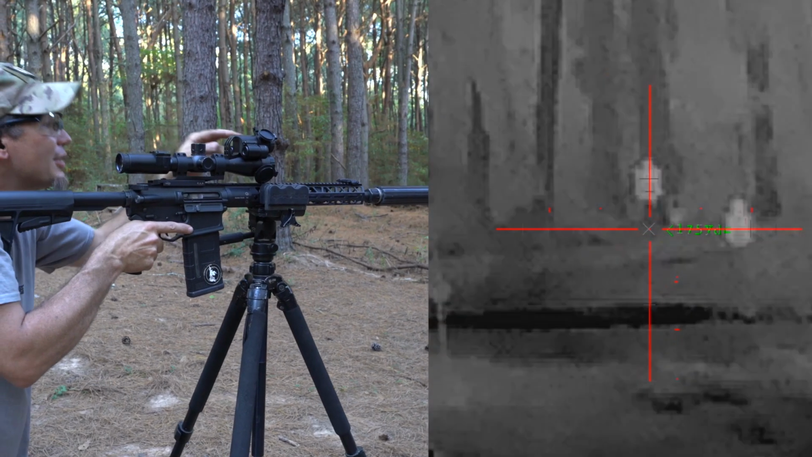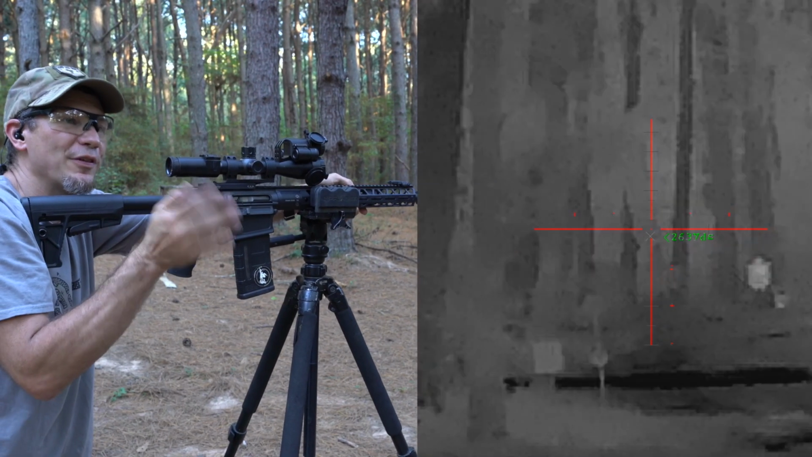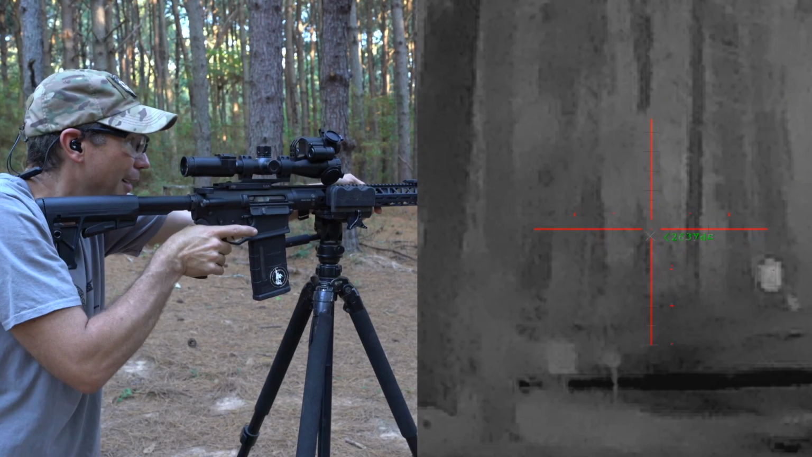We have a 260 yard target. We're switching to thermal. Locking on at 263 yards. Since we have a 50 yard, which is a 200 yard zero, it's not much drop. Let's see if we can get it.